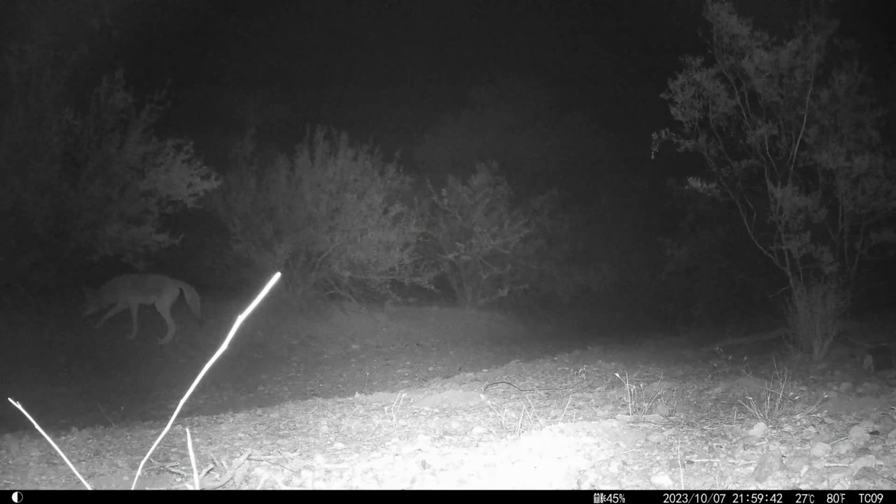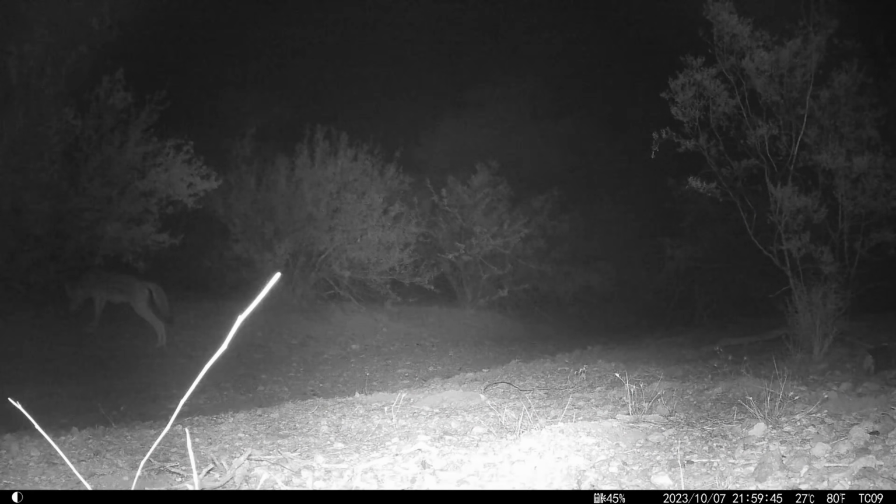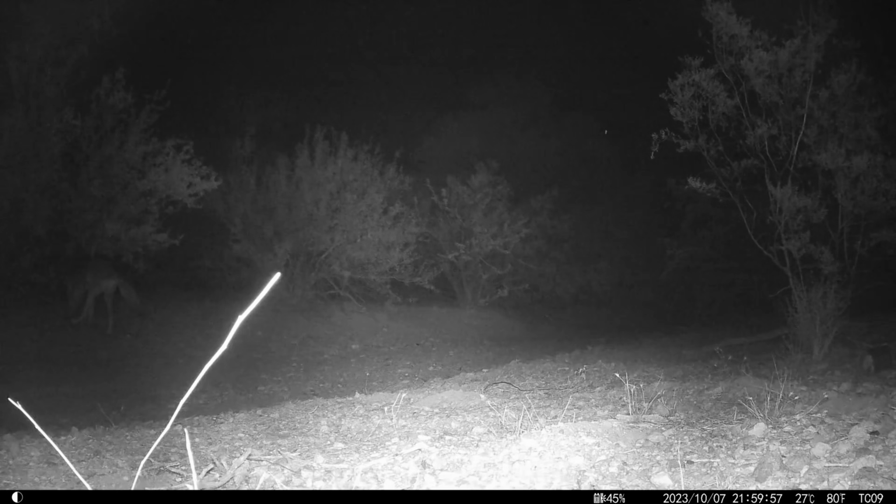I tried out a new camera location this month. It's a little ways away from my house in an arroyo, so it's public land. It's close to my property though, so some of the same animals that I see on the cameras in my yard also appear on this new location. This coyote has found a mouse or something to try to dig up for dinner.